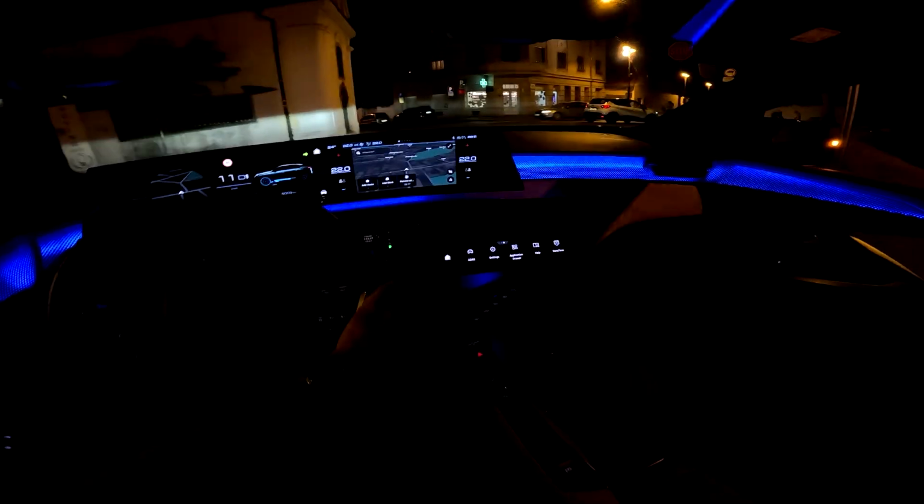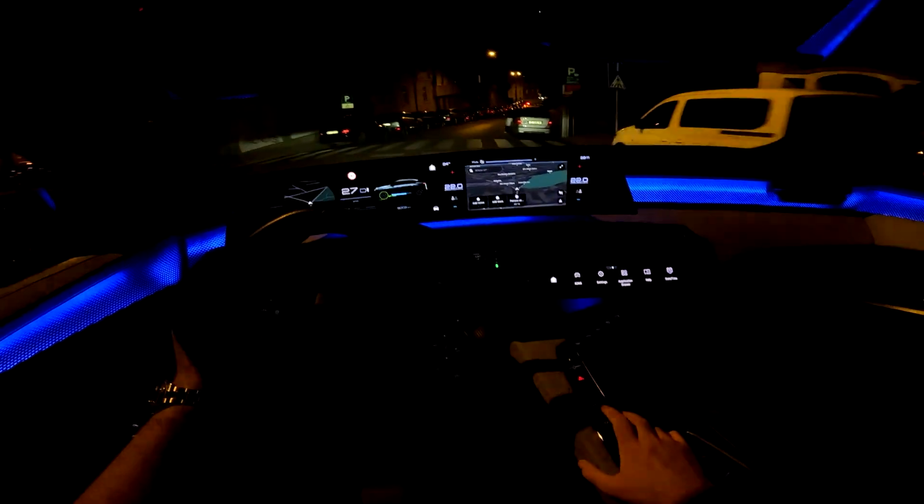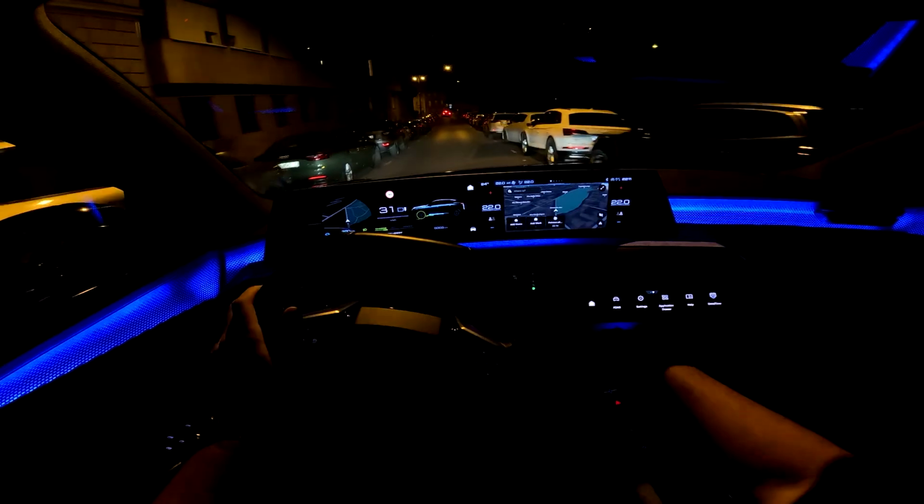And I think you can notice just how smooth the drive is and just how relaxed you can be here behind the steering wheel of this new Peugeot 3008. Here in the center we have also the physical knob for the volume, and then again the drive mode selector, some buttons here, and also the wireless charging pad.